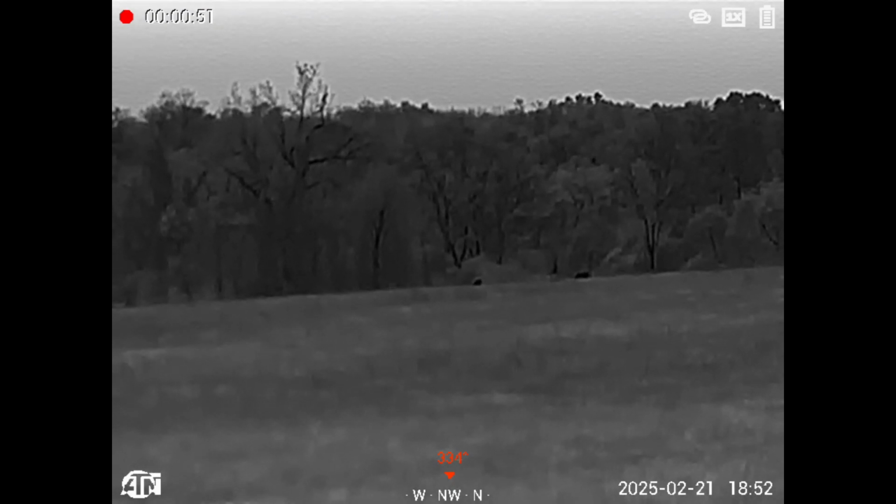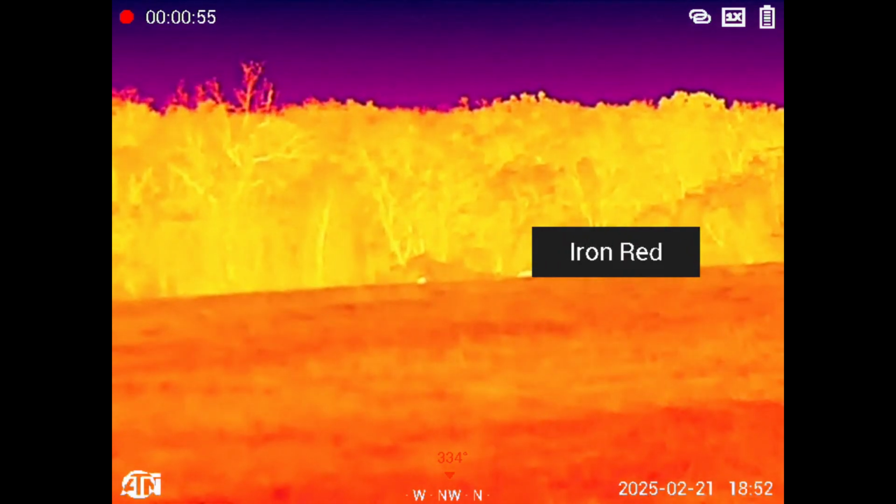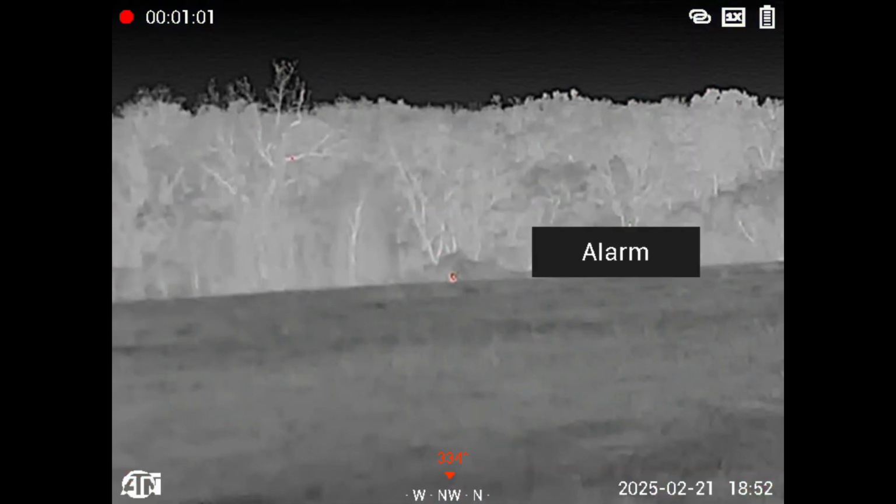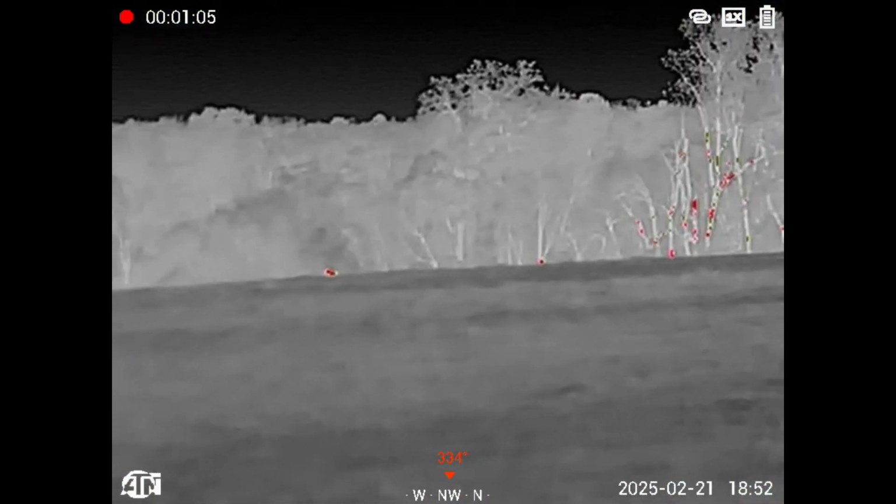Once I kind of got used to the buttons, then I started messing with the settings, getting the settings to the way I like them. This is the alarm mode. Very impressed with the alarm mode.